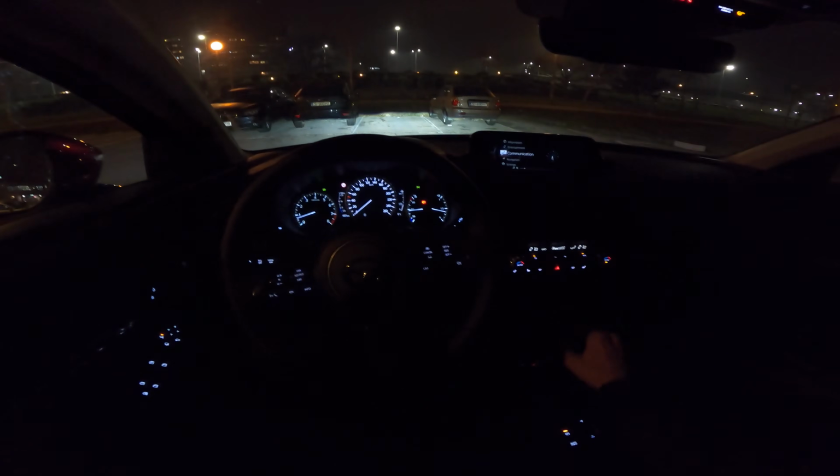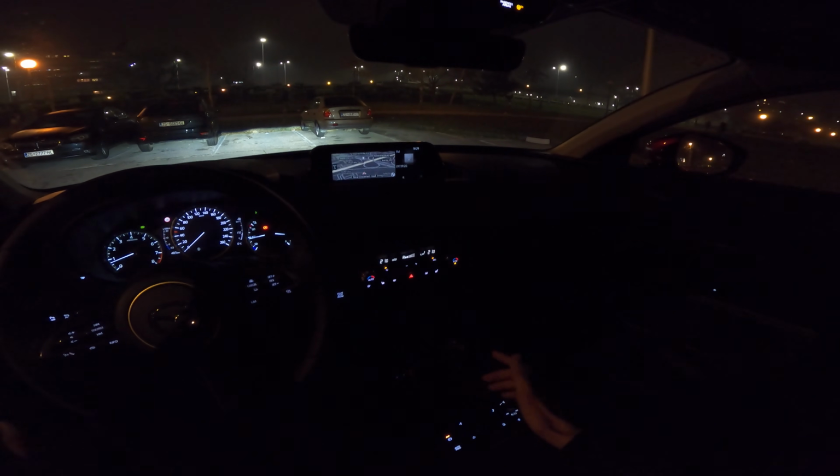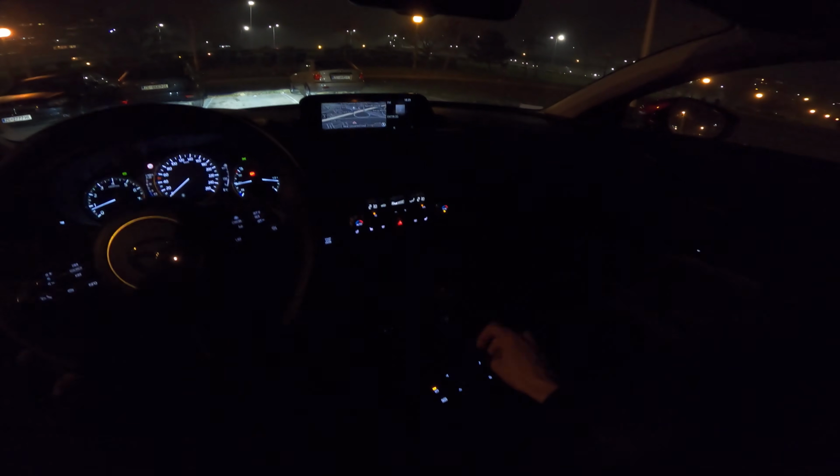Sorry if I was shaking my head. Music is good. The infotainment in front of you is an 8.8-inch screen. Standard, you get the navigation. I'm just going to switch to it, and then we get a head-on view. Good graphics, pretty simple to use. You have a small screen in front.